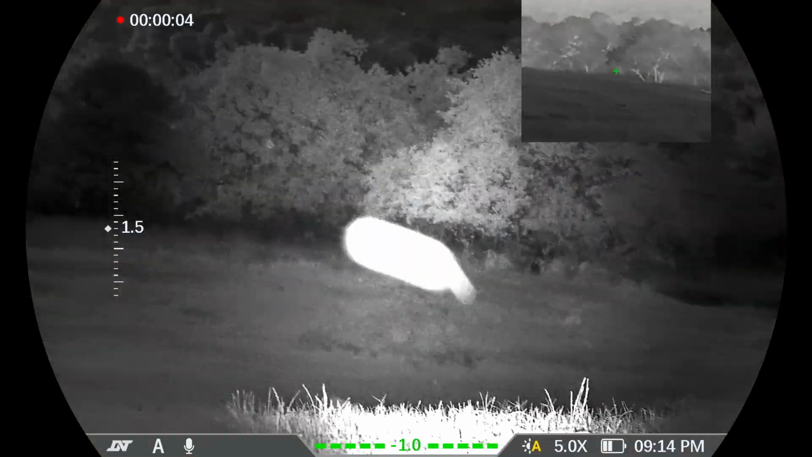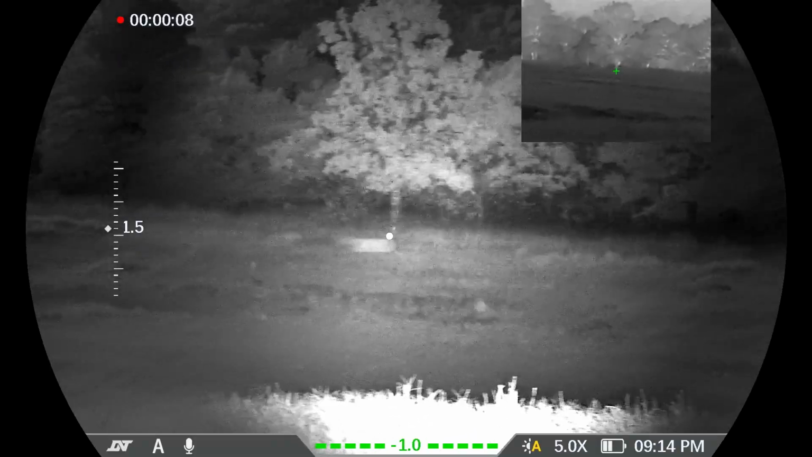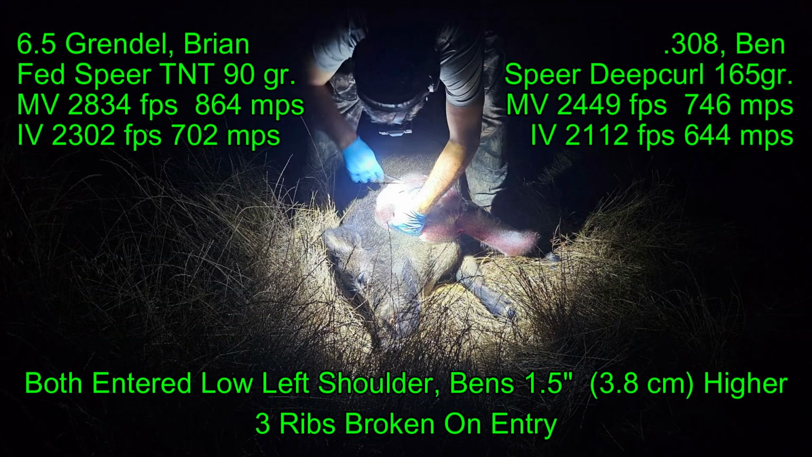The original plan for this night's video was to get imagery of all sorts of different types of animals, but we saw cattle, one hog, one coyote, and all of these bugs. We had hoped to do a full necropsy, but we messed up and both of our bullets hit very close together, causing damage that overlapped. The 2 bullets hit, breaking 3 ribs on the entry side.